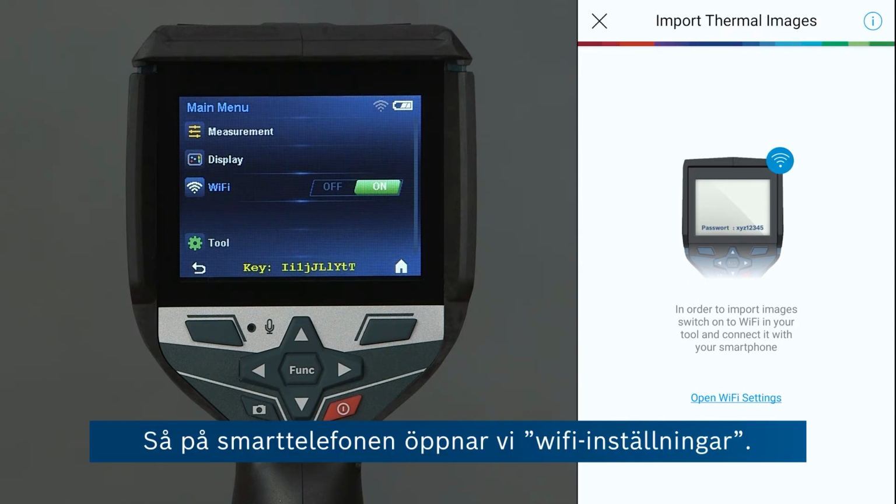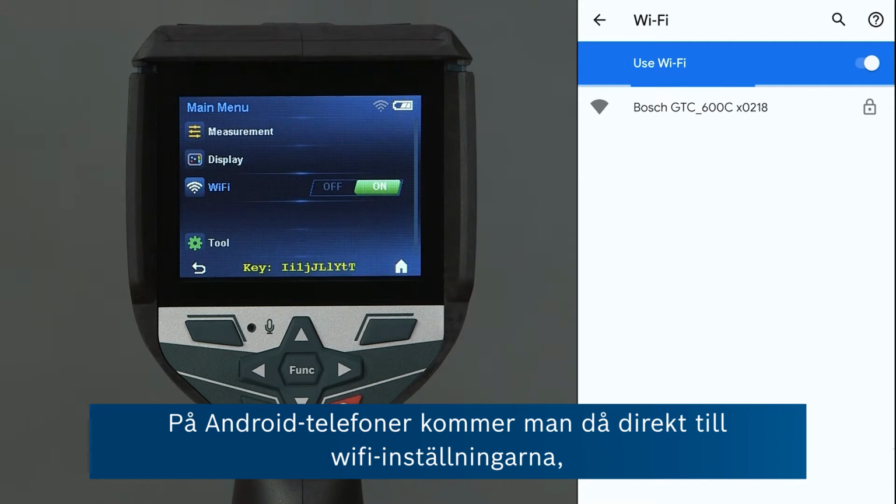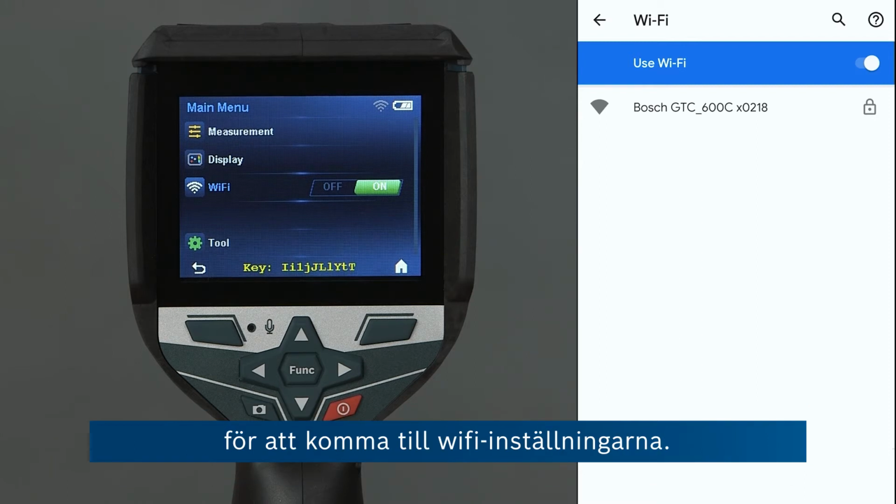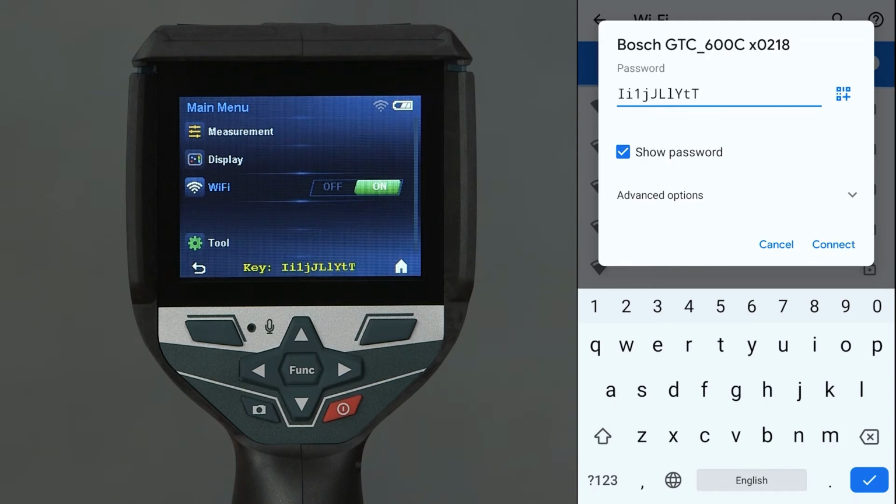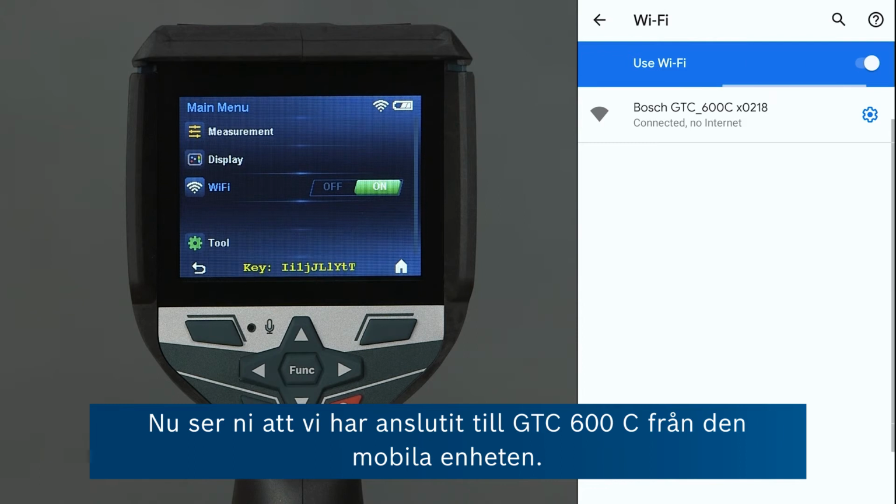So on the smartphone we'll go on Open Wi-Fi Settings. On Android this will bring you directly to the Wi-Fi settings. On Apple devices it'll bring you to the app settings and you have to go one step back to get to the Wi-Fi settings. Here we can see the Bosch GTC 600C network right at the top, so we're going to connect to this. And then we will enter the password that we've just seen on the screen. Now you can see that we're connected from the smart device to the GTC 600C.